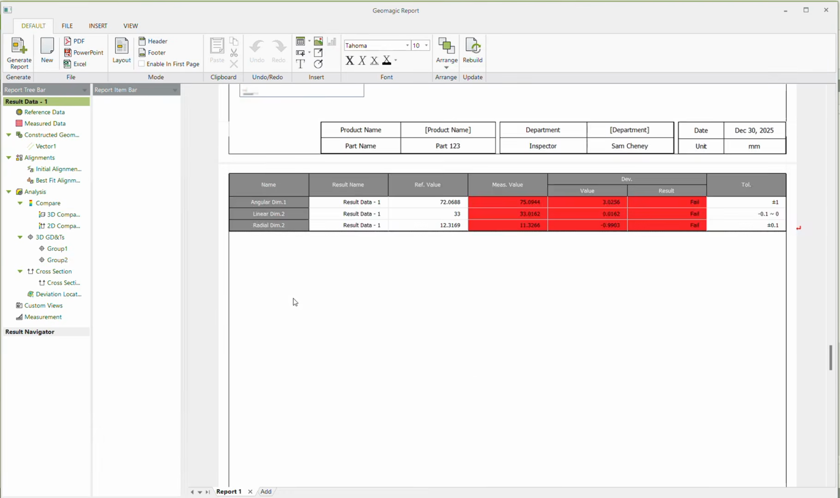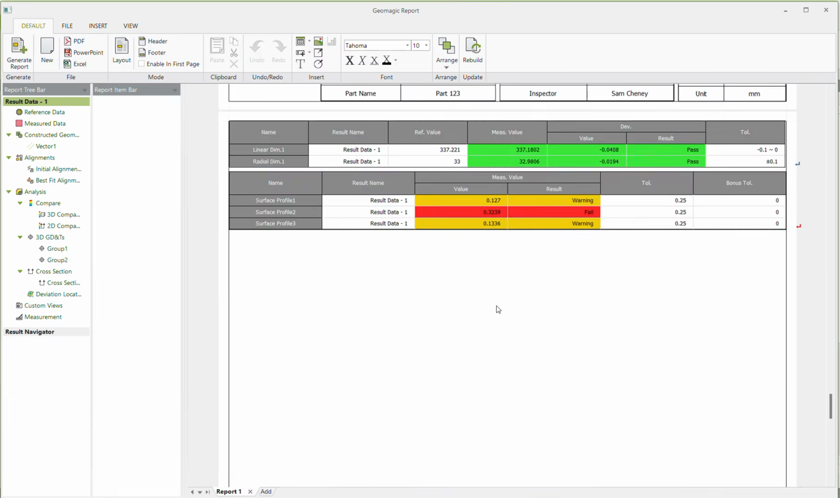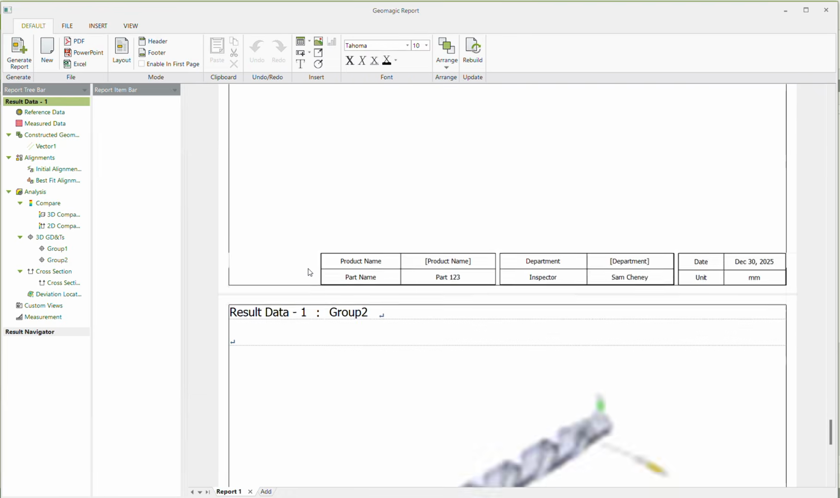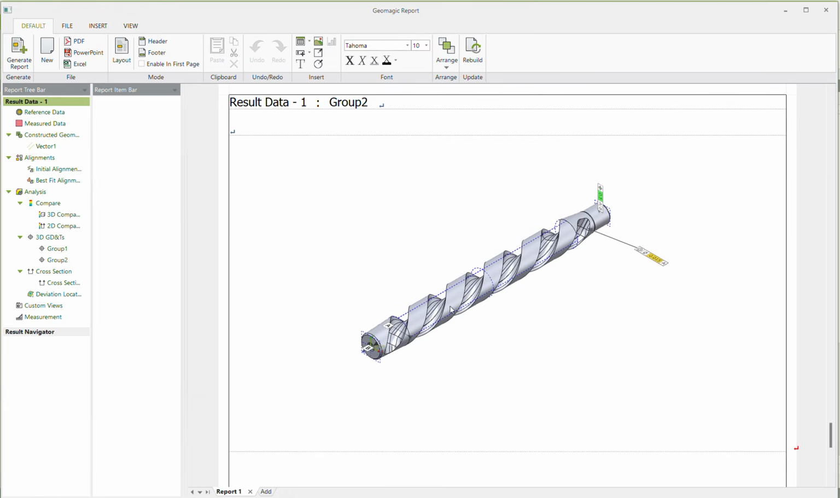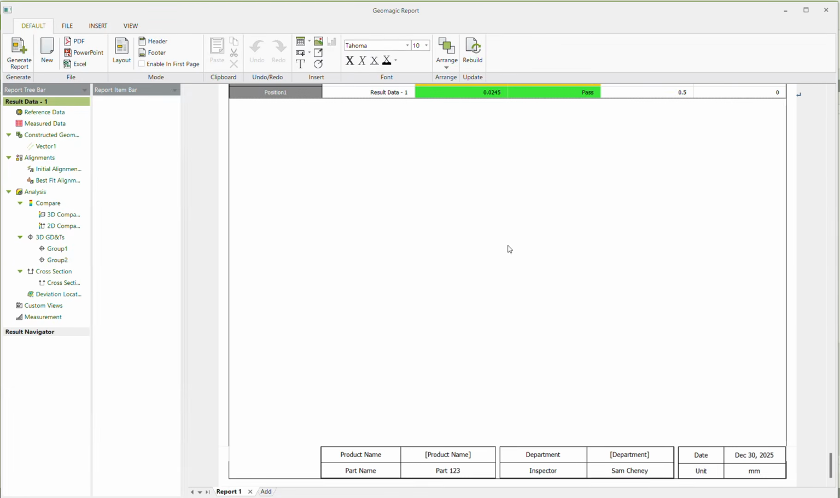Obviously, we've got our dimensions here, and then we've got another group, all of the table results here, and then a group 2, which is all of those datums and the concentricity callouts that we created. And there we go. We're happy. Save it as a PDF, PowerPoint, Excel, whatever you'd like. Add a header, footer, etc. Add your own image if you'd like. Whatever you want to do, and then you've got a template that's ready to go.